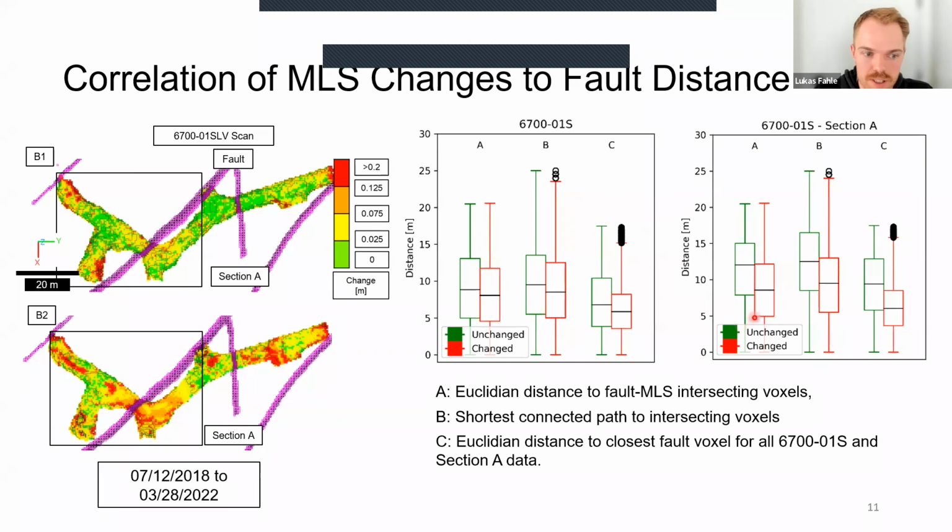And what's also kind of interesting is, as you can already pick up here in the image, in this fault damage zone where you have some pretty significant changes, in this case, the changes in the floor are very likely actually related to the fault. You can see that this difference between the two voxel classes, so the unchanged and the changed voxels, is actually significantly larger than for the whole data set.